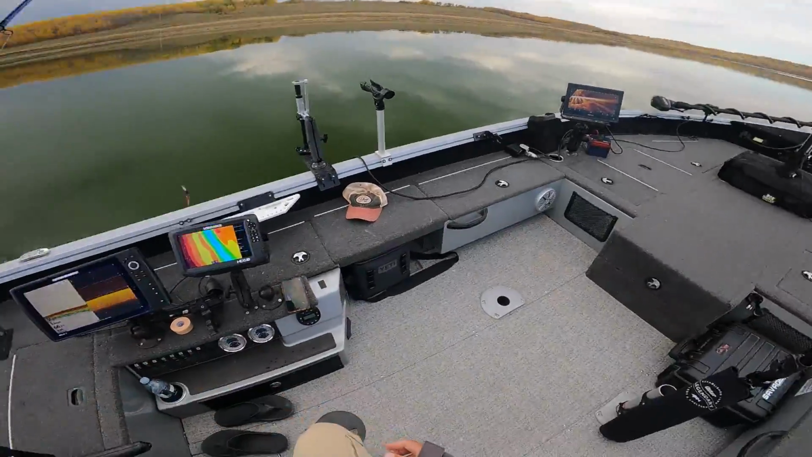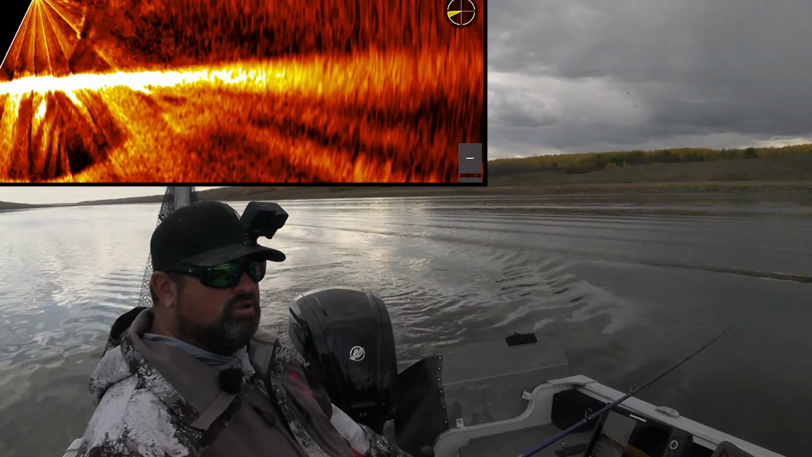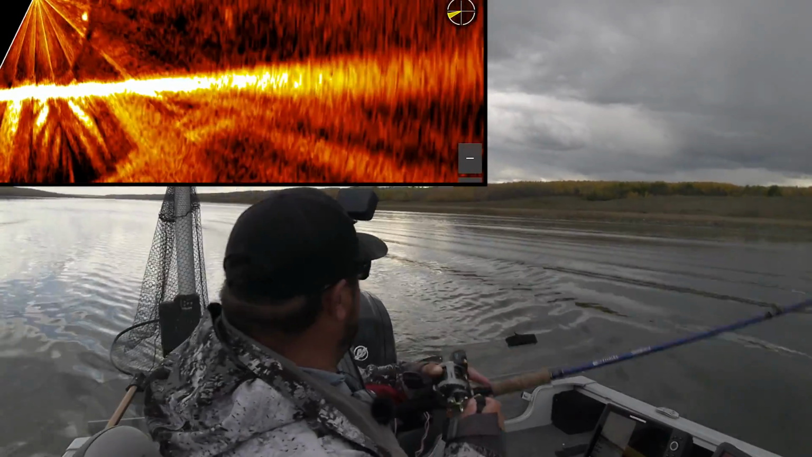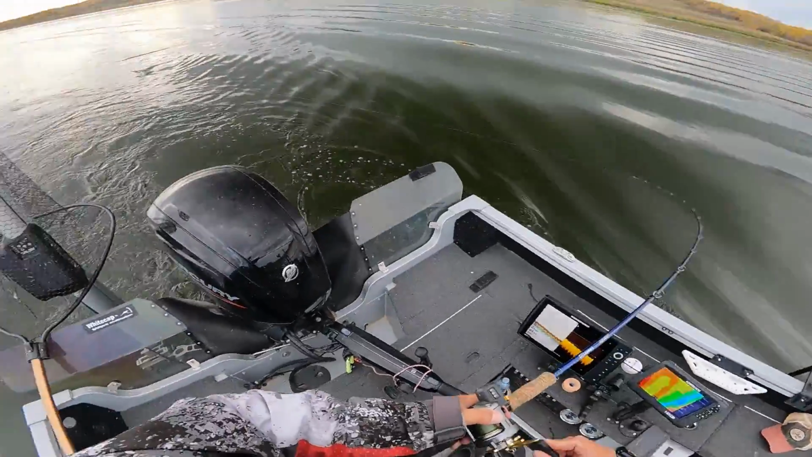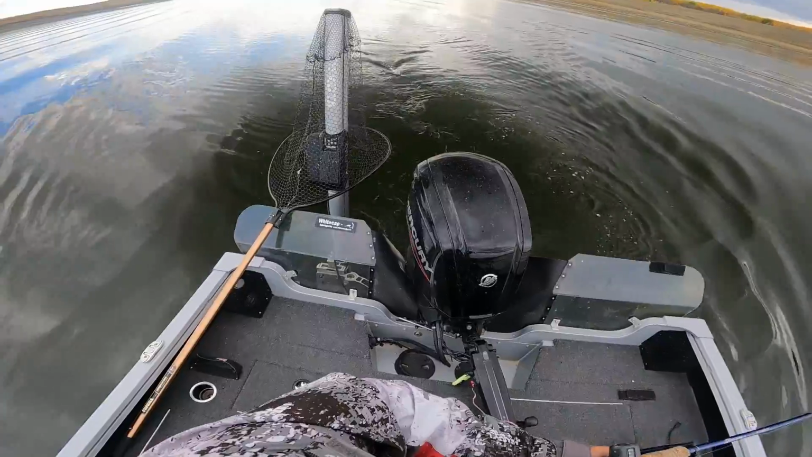I like that I got a little bit of cloud cover. It's quite nice. You're small. There we go. 29 feet of line only. Feels a little bit better too. It's got some pretty good head shakes to it right here. What do we got? That's not a bad fish.